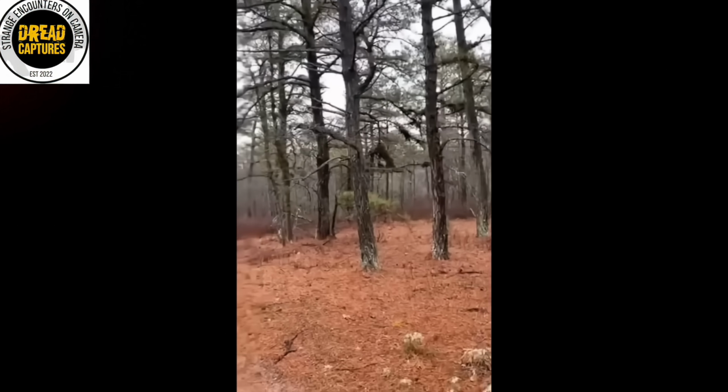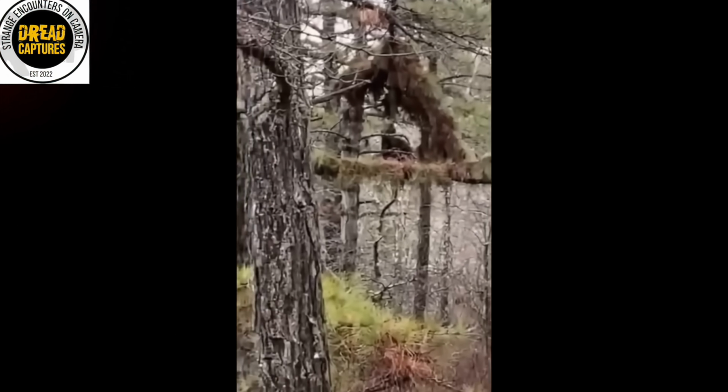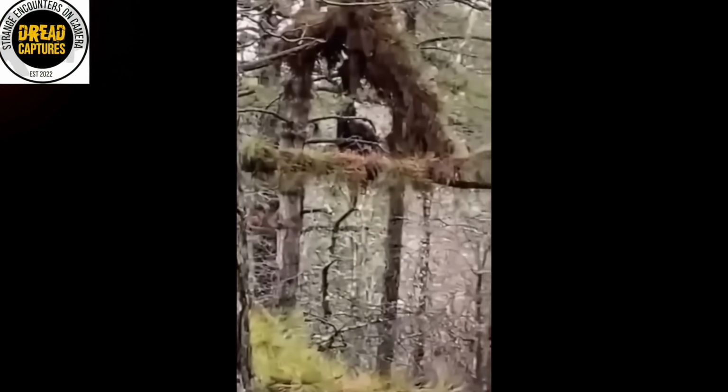The narrator, and I actually think he's made a mistake, says that there's a Bigfoot sitting inside this shelter. No. Could the structure itself have been made by Bigfoot? Sure. But there's absolutely no way a full-grown Bigfoot is sitting inside that thing.